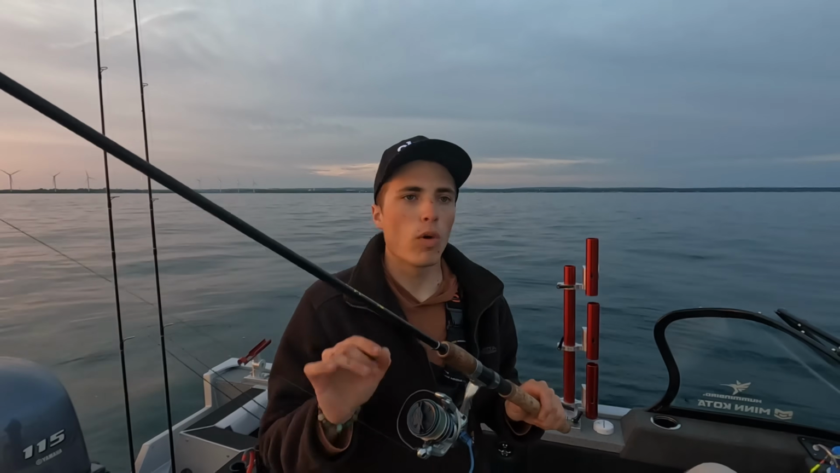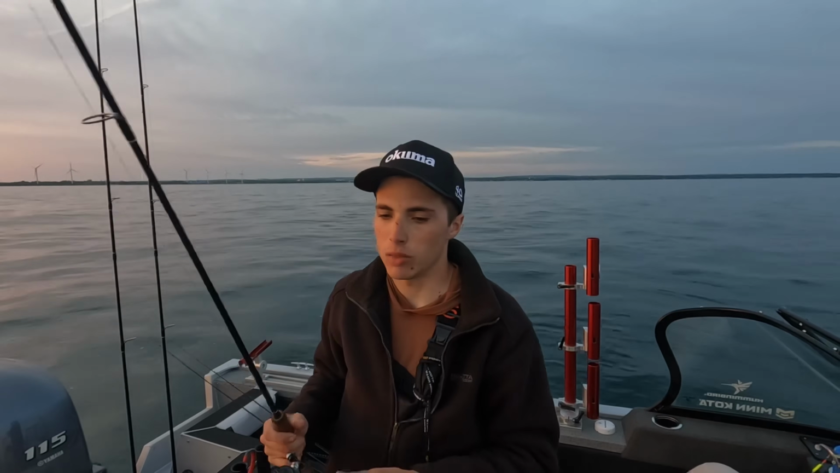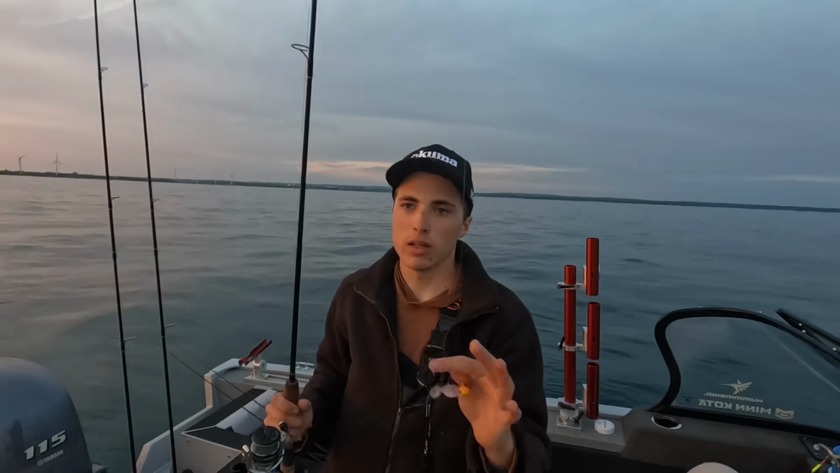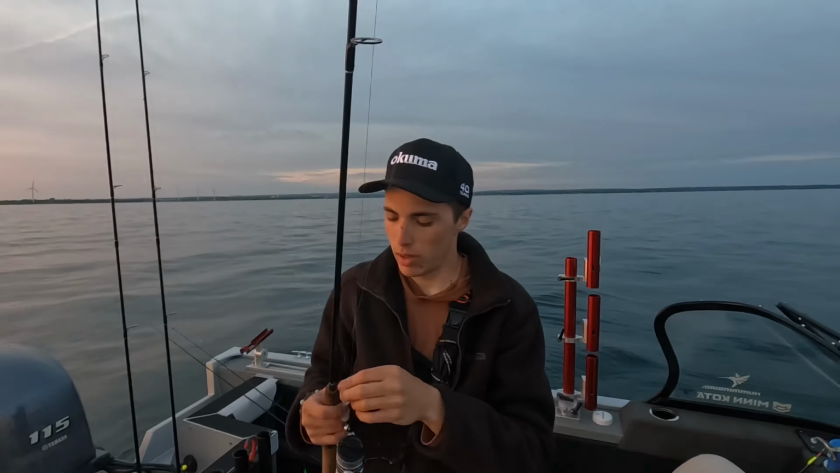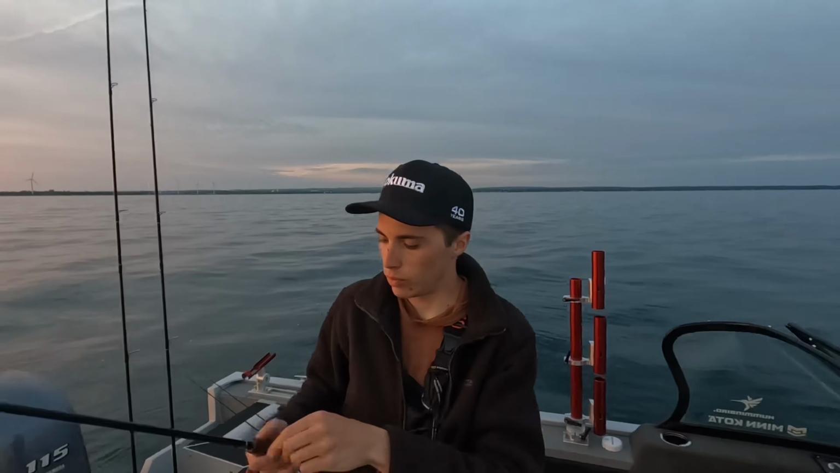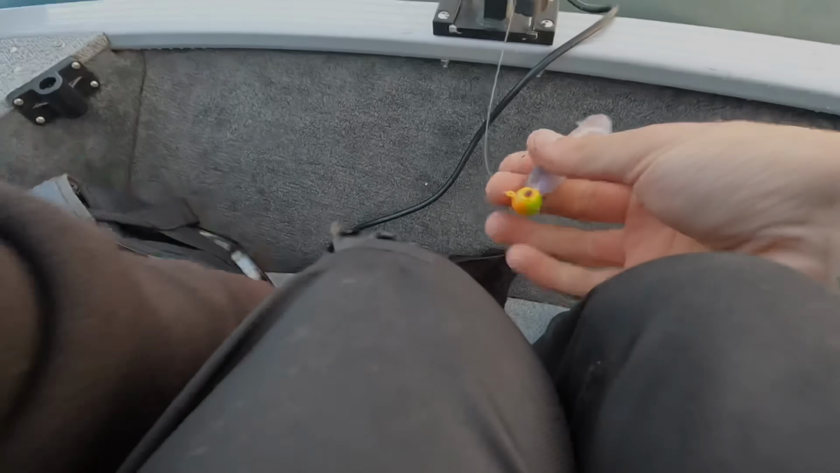And so we'll talk more about what I learned yesterday and what adjustments I made here later in the morning, but leader length and leader diameter might be making a little bit of a difference this morning. So we're gonna get set back up here and try to catch another one.